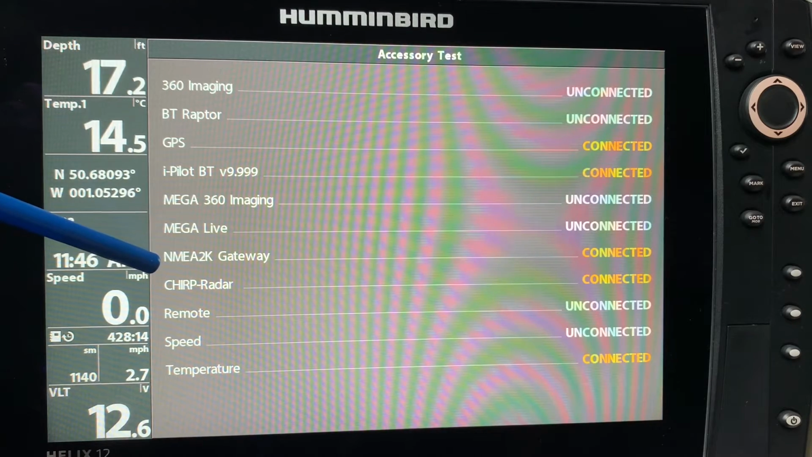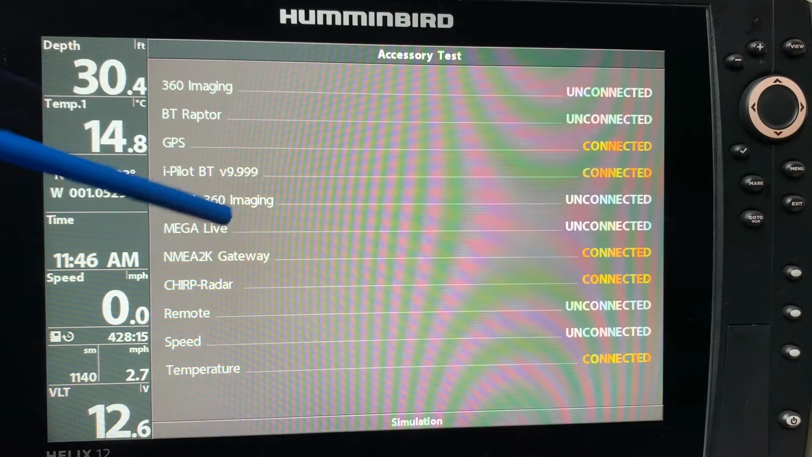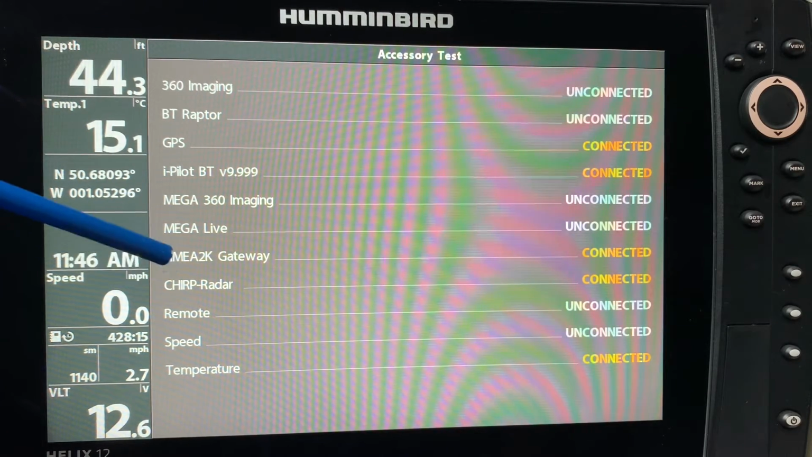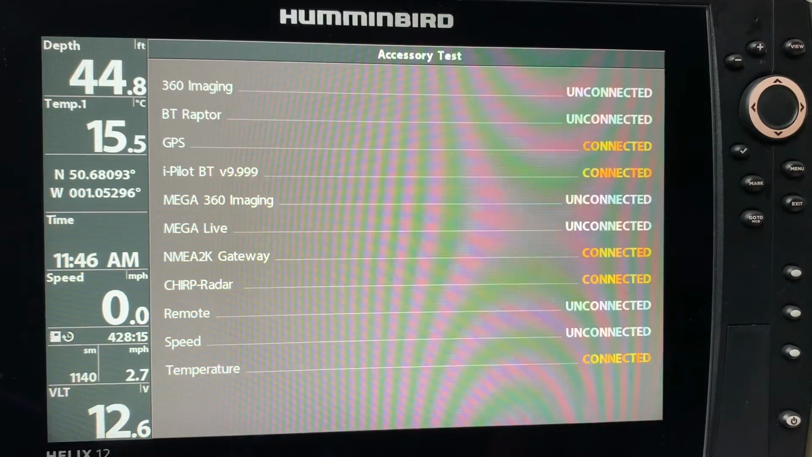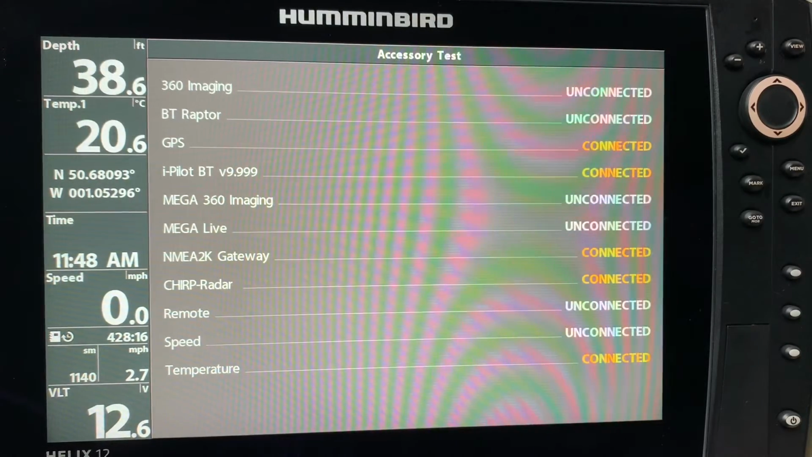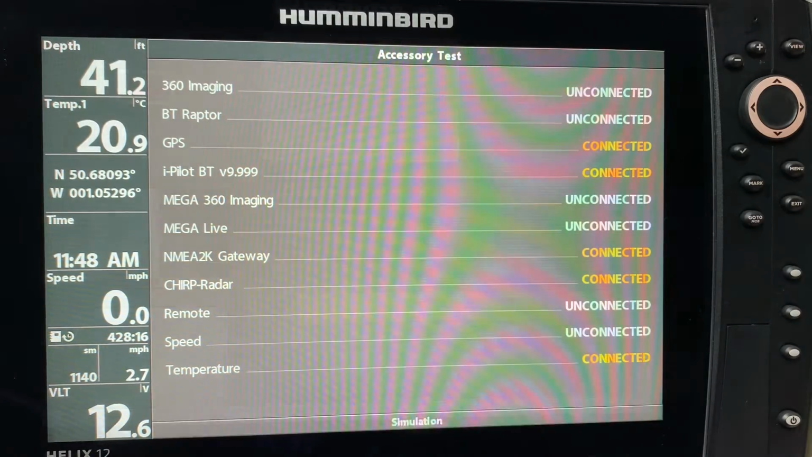And the NMEA 2000 gateway is connected. I don't personally have it on my boat, nor do I have radar, but since I am in simulation mode, it is showing that they are connected, and I do have access to that in simulation. It also shows me at the bottom that my temperature is connected as well.